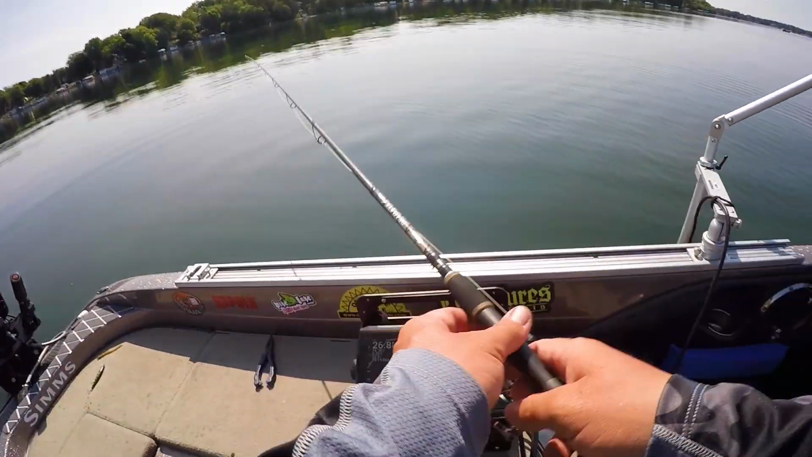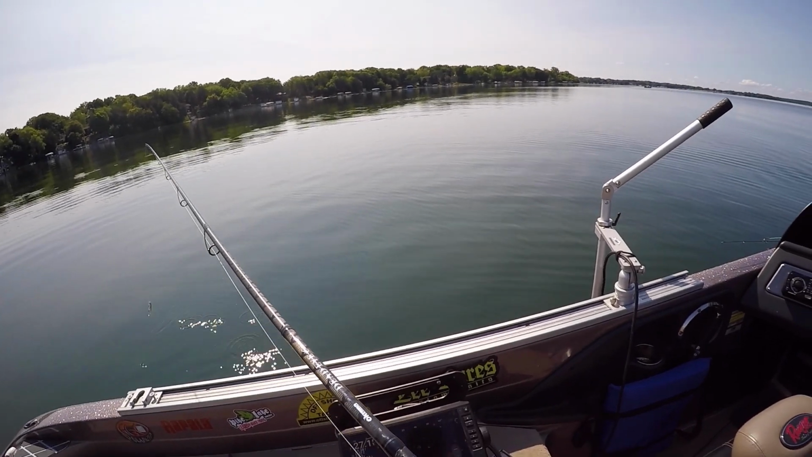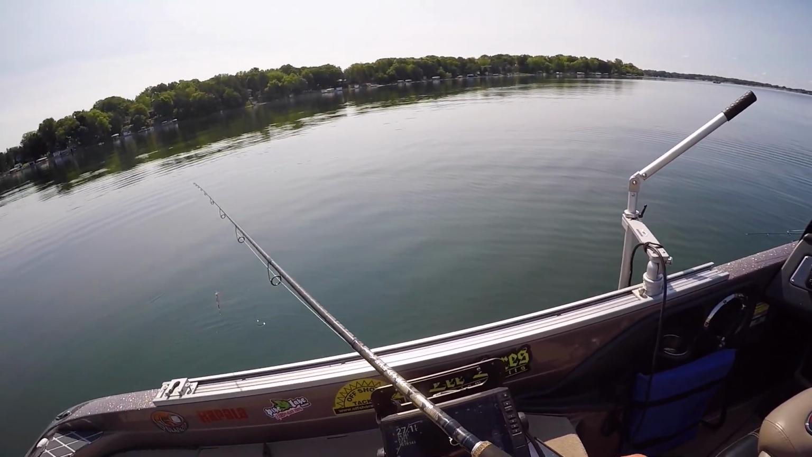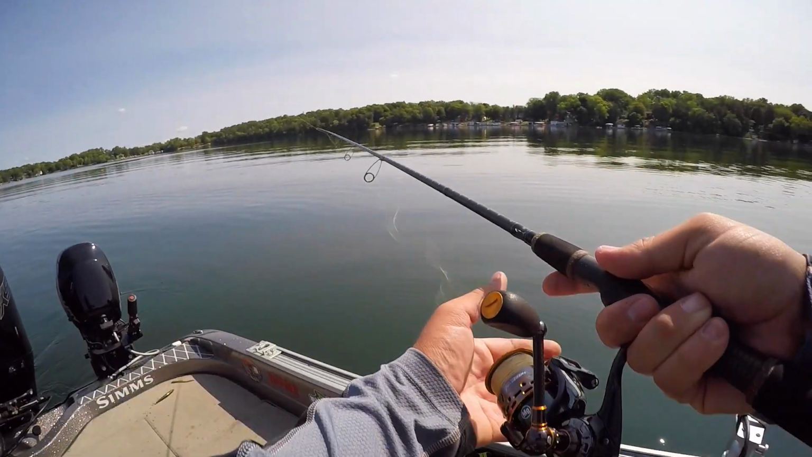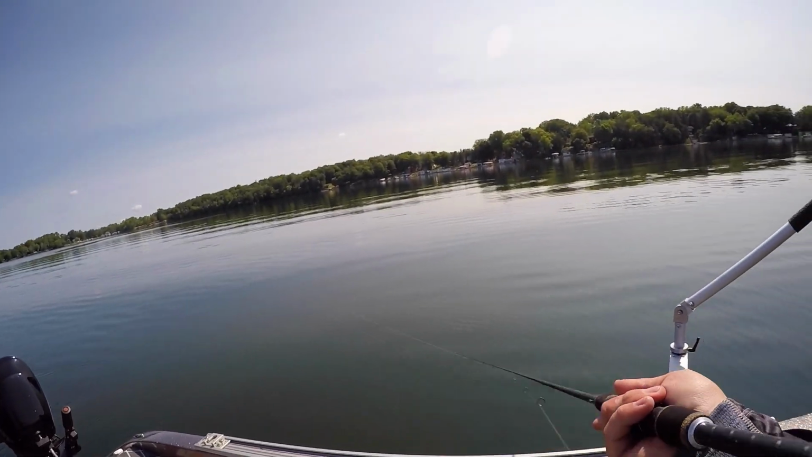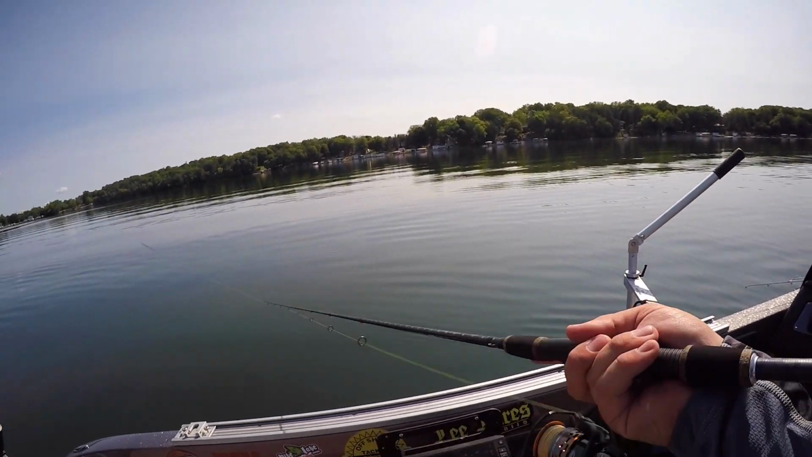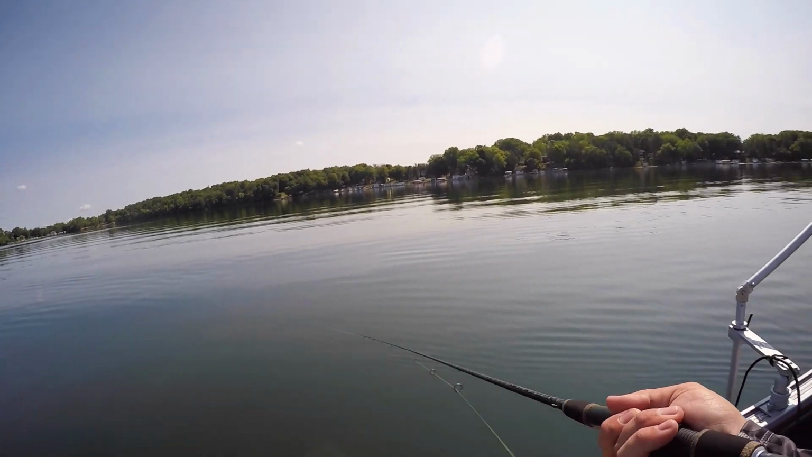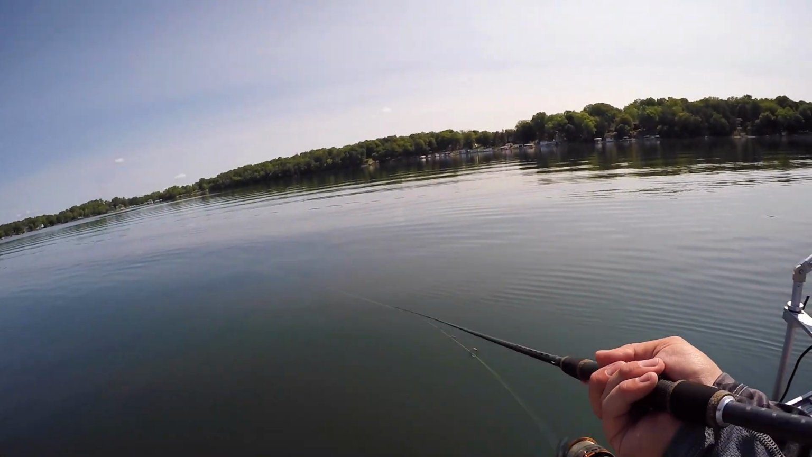If it sounds like I'm completely losing it right now, it's because I am, because this is not really something we get to do a lot of up here in the north. Down south, I know this is not an uncommon phenomenon, but that was a carp. But up here in the north, we don't get to play with suspended largies a whole heck of a lot, so this is really cool.